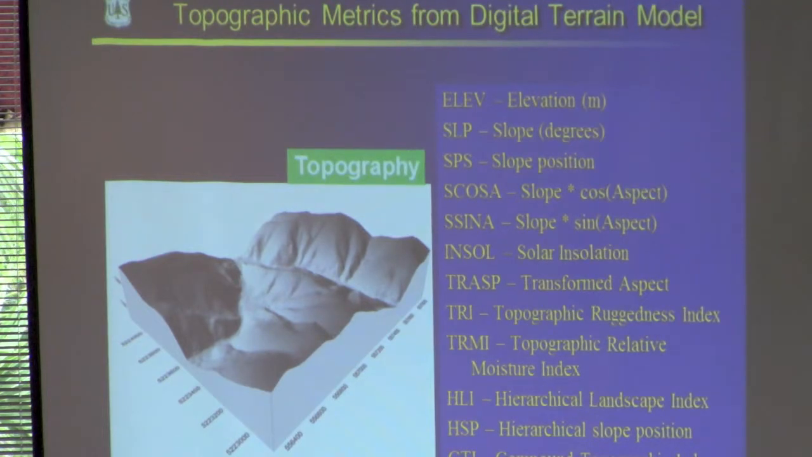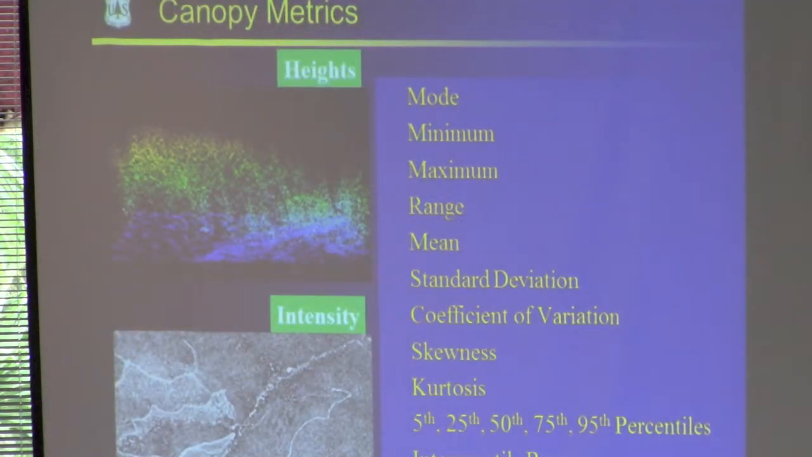Other metrics you can get from LiDAR. Now there's the DTM itself, and in places like Idaho, aspect is a huge influence on community structure and productivity. And so you can derive variables from the DTM itself as candidate variables for predictive modeling. And then you have these height measures and the intensity measures, and these are some of the metrics that we derive from the height distributions within these cells.